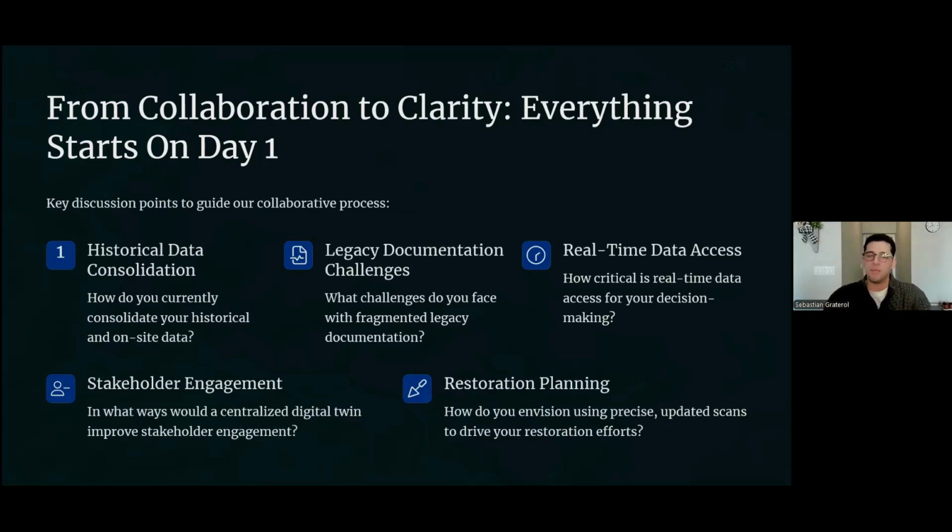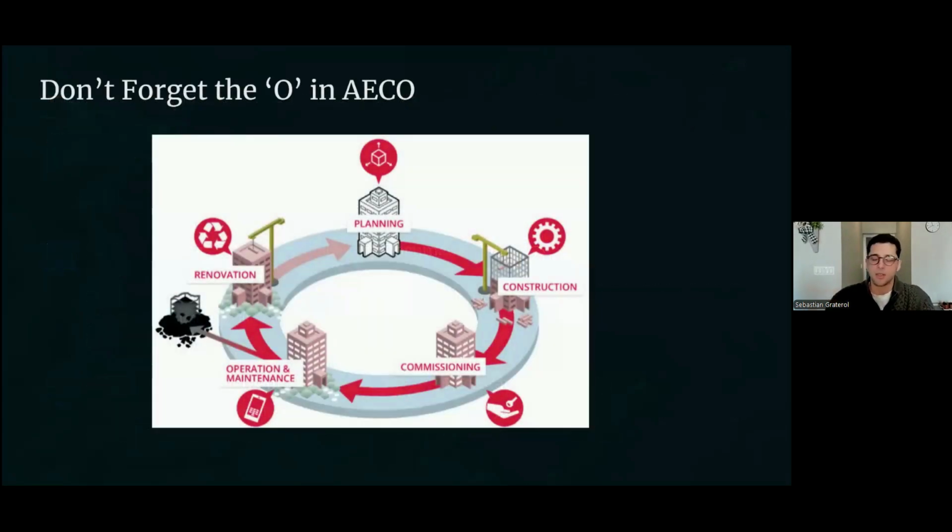And then there are different elements, which I'll go a little bit forward on, obviously for time purposes. A lot of times we think, don't forget the O in AECO. What is AECO? AEC first is architecture, engineering, construction. And the O part is operation and maintenance. I think the O part is a lot of times negated because we think once we do the handoff, we're done. But this O is where different stakeholders are working day to day in their operations.